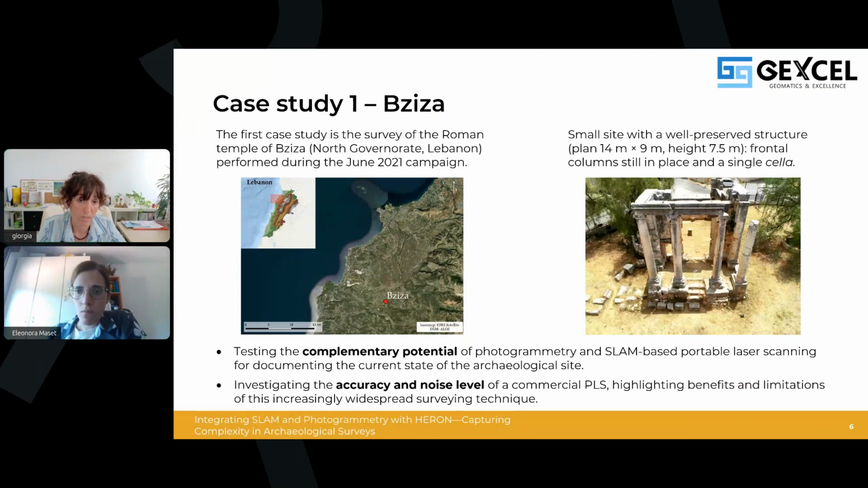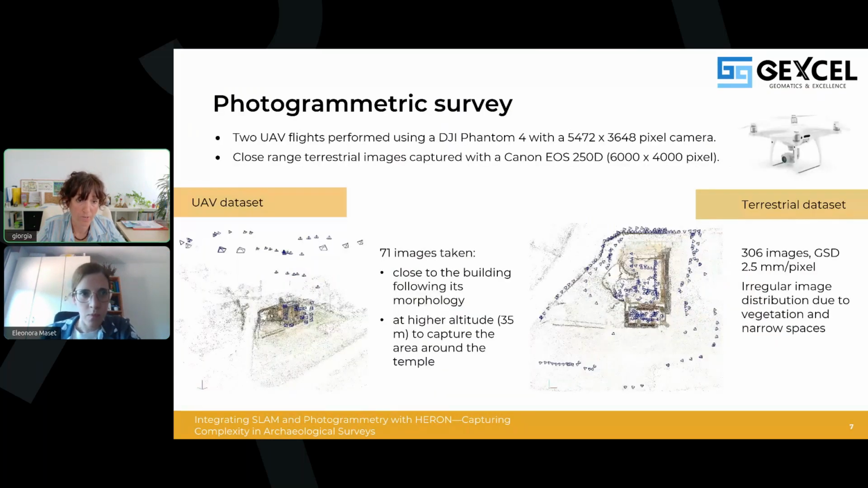Yeah, it's amazing, and of course it's a very challenging site. So I think that now everyone is interested to hear more about the photogrammetric methodology you adopted and how this methodology has contributed to your result.